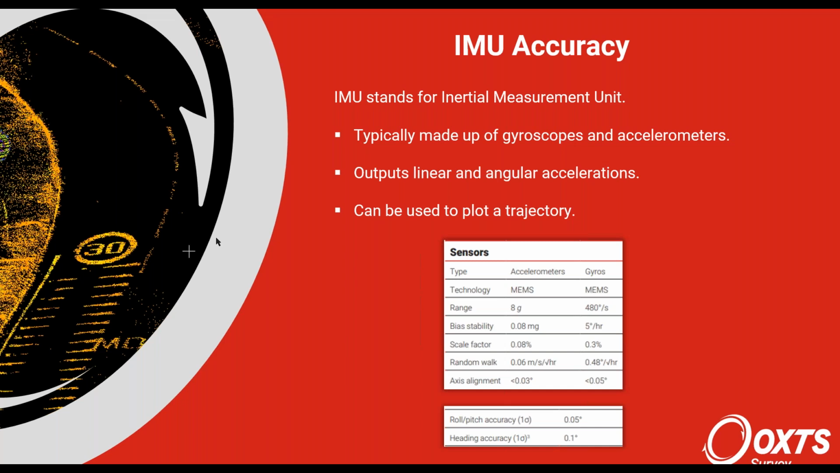And so you'd get a specification of an IMU that's maybe something like this. This is actually what we have on our XNav 650 INS device. This is the IMU inside it. Down here, what we have is a roll and pitch accuracy and a heading accuracy. Now this is not intrinsic to the device because it has no way of constraining its roll, pitch, and heading to what is correct. But what it does have is essentially a random walk.